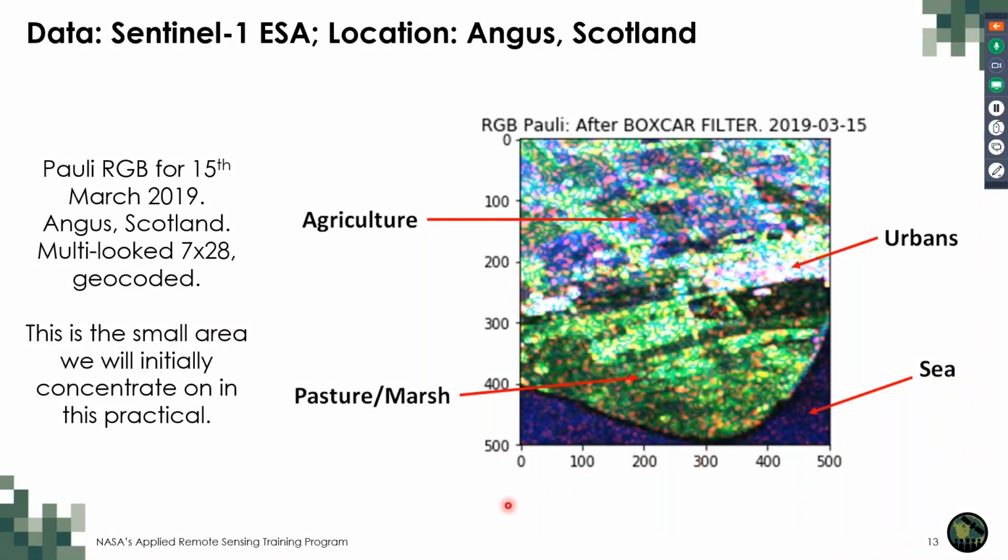During this practical, we will focus on a small area of the whole dataset. This is to allow you to run on machines that may not be very powerful or very fast. So we just concentrate on a 500 by 500 snippet, a little part of the image inside your dataset that I'm sharing with you.